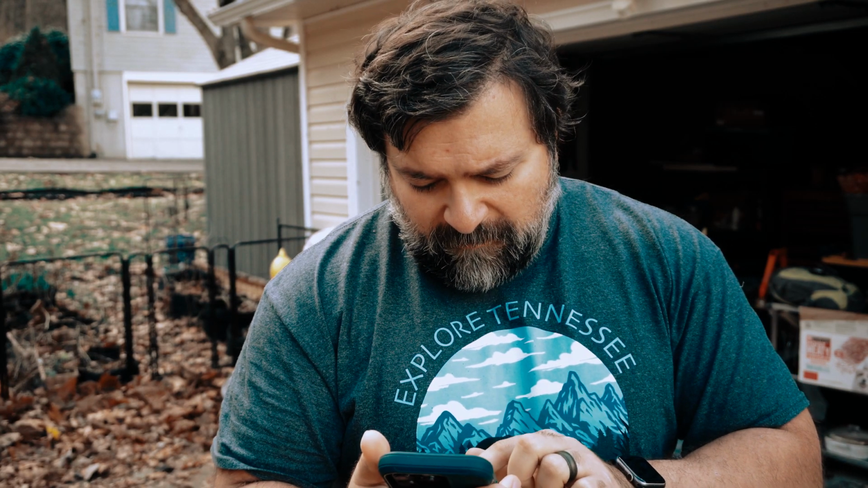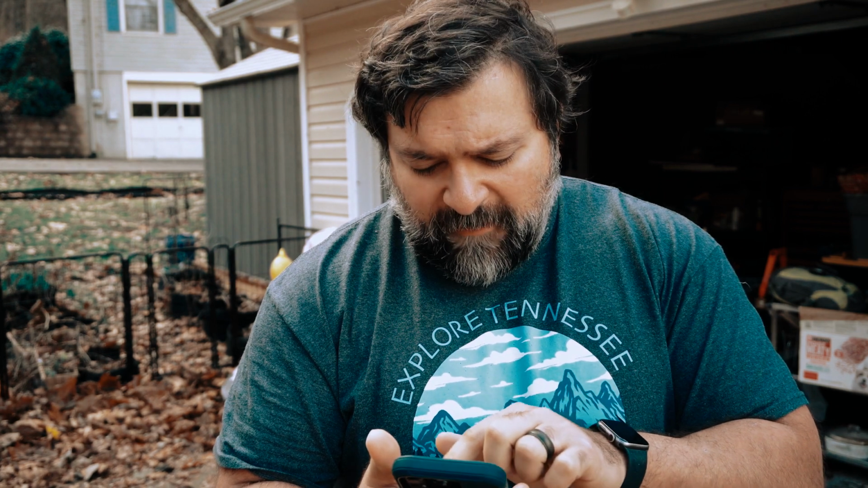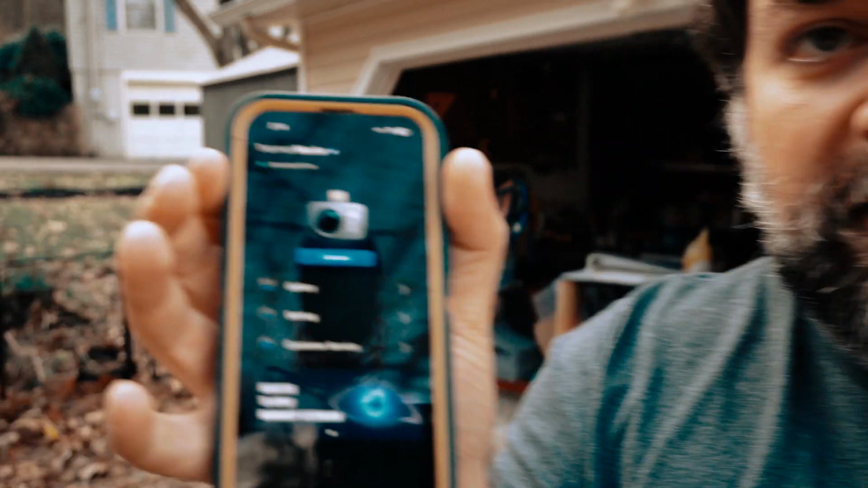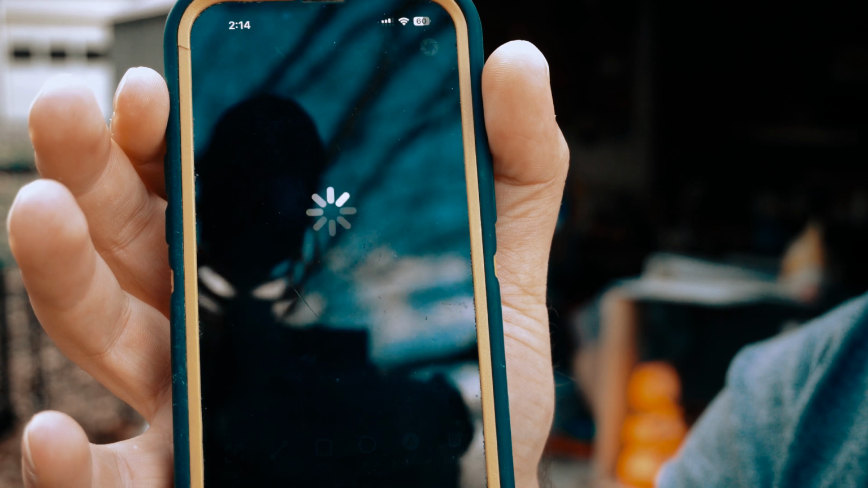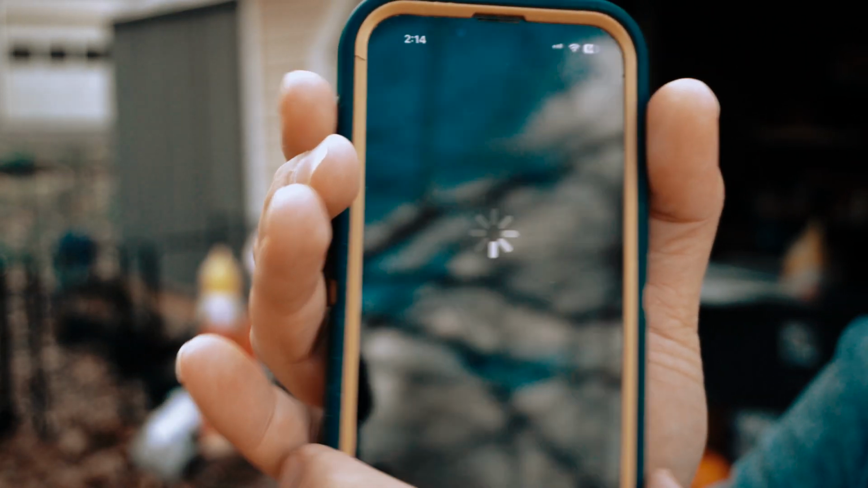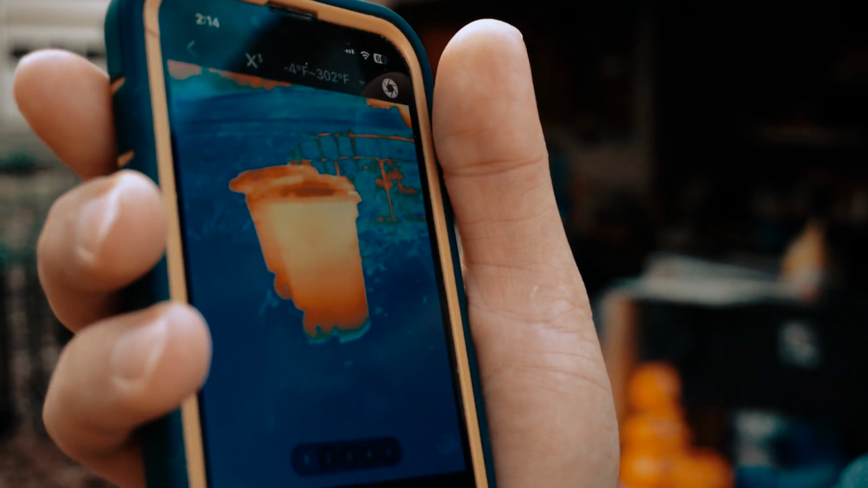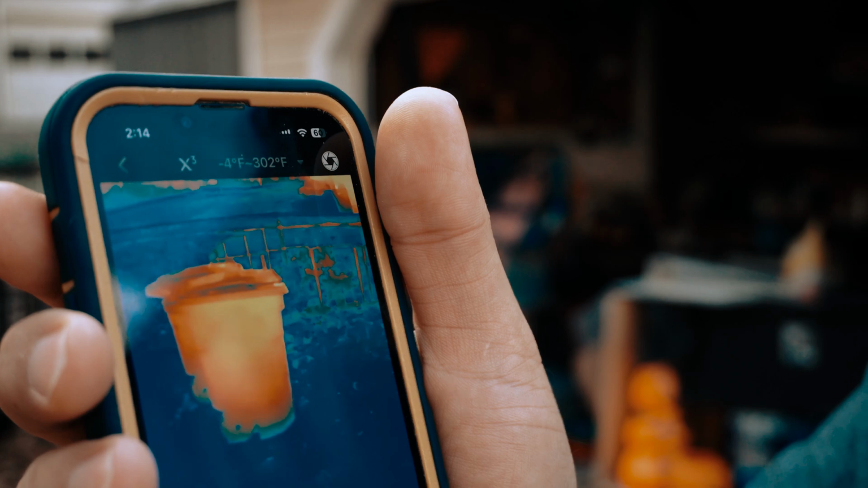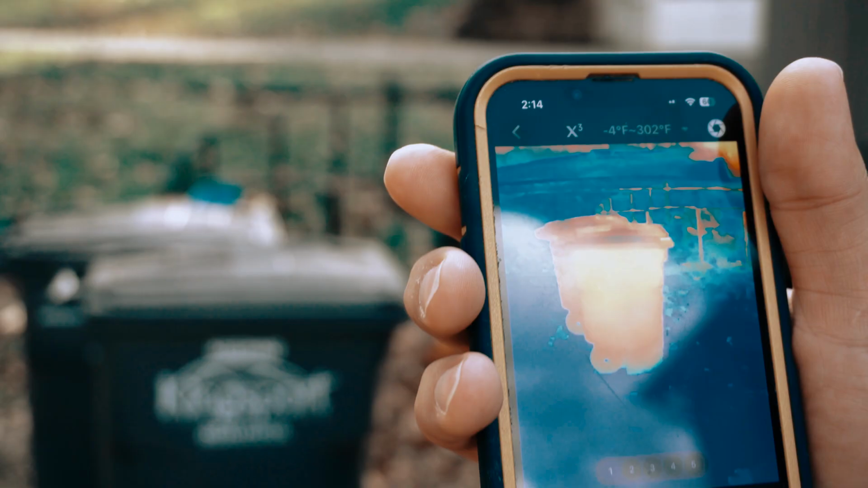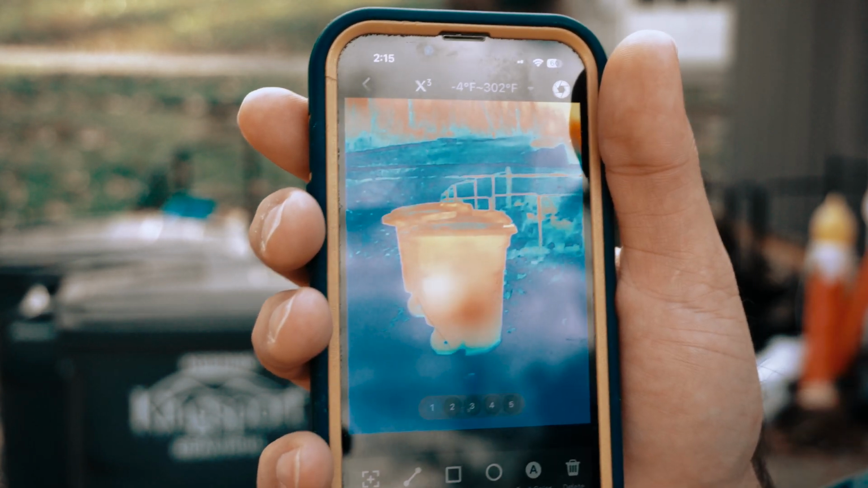So if I go into my app here, let's see, I've got a couple apps I'm using. The default one is called Temp Master, and right there you can see it already connects to the camera. Hit that there. It's loading. It takes a second here. But then once it loads up, there's my thermal. Oops, gotta refresh. You've got a bunch of different color modes. So again, that trash can's warm. I'm not really sure why, but it's all relative. So it's not like the trash can's hot. It's just hotter compared to everything else.